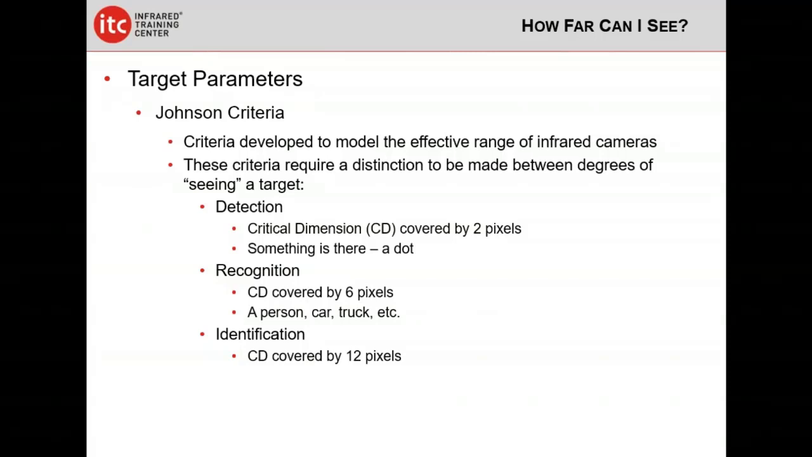recognition, and identification. Now, let's start at the end here and say, of course, when we're talking about a thermal camera, we're not talking about facial identification. We're not talking about saying, oh, that's Matt out there in that field. Really, the way these things developed was detection would be a dot, recognition would be, oh, that's an armored vehicle, and identification would be, oh, that's an M1A1 tank kind of thing.